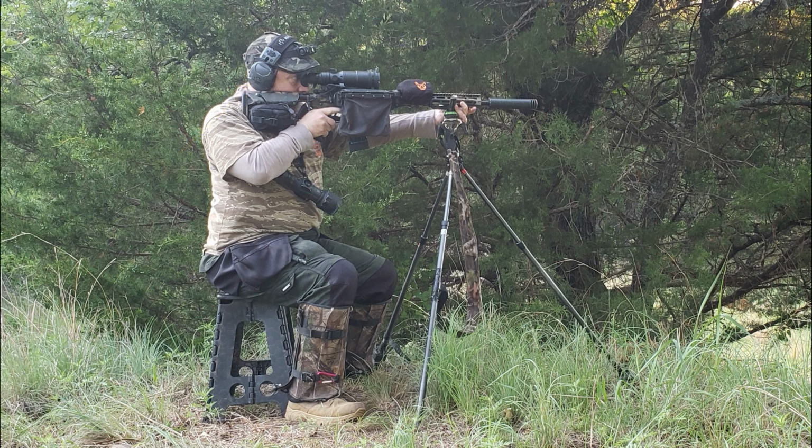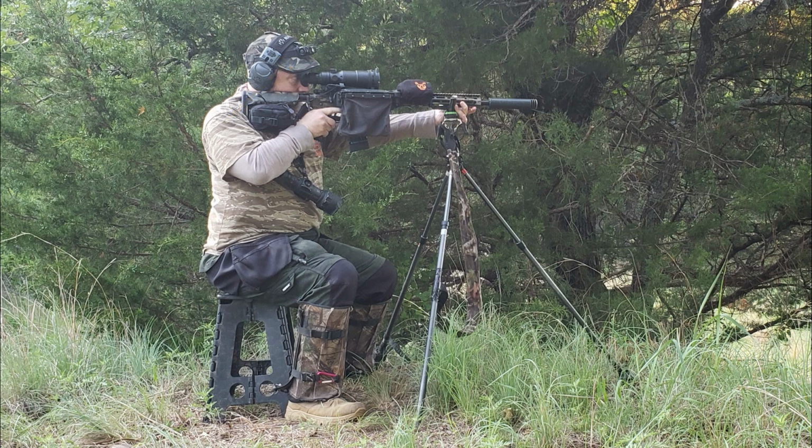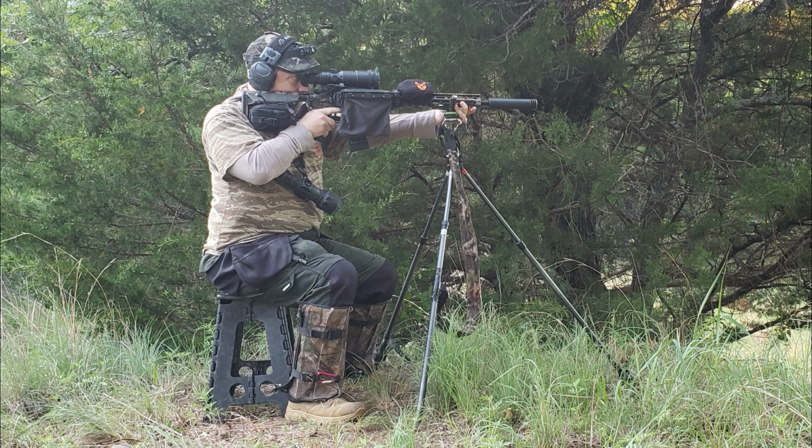It just depends. As a night hunter, one piece of kit that I cannot do without is a good headlamp. I know other people like to use things like cell phone lights and everything else to look for downed hogs. They just don't cut the mustard as compared to using a really bright headlamp. This one happens to be from Nightcore. In the future, I'm going to be testing out one from Ace Beam. Looks like an interesting light. Promises to be much brighter than my Nightcore.